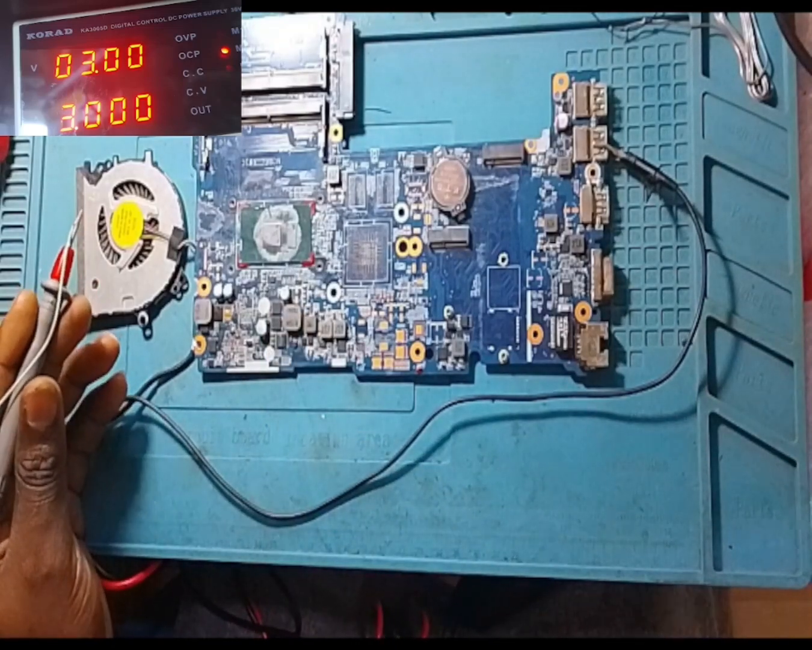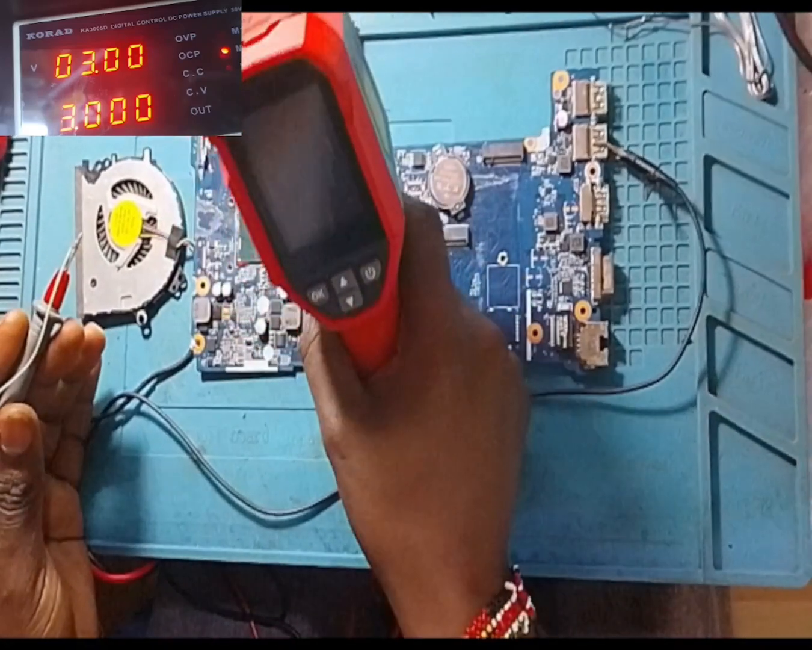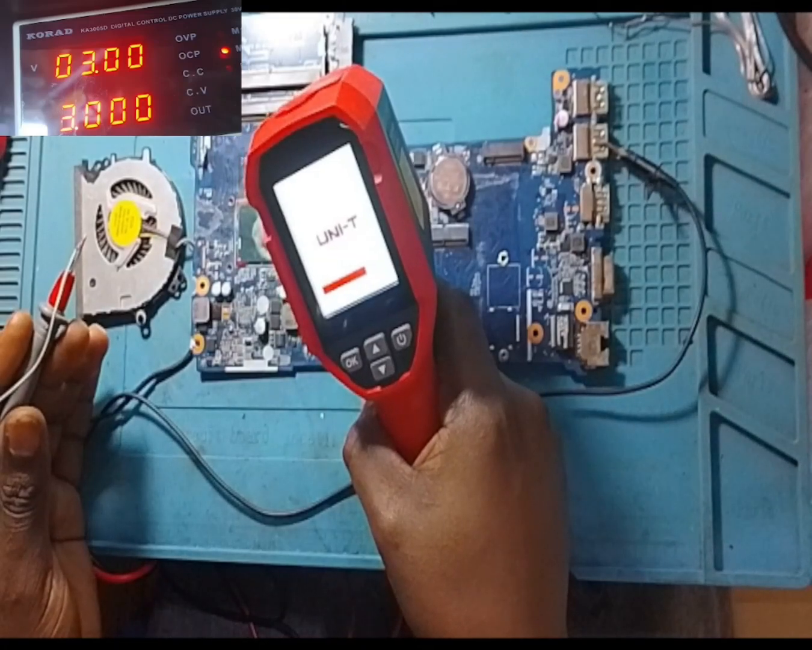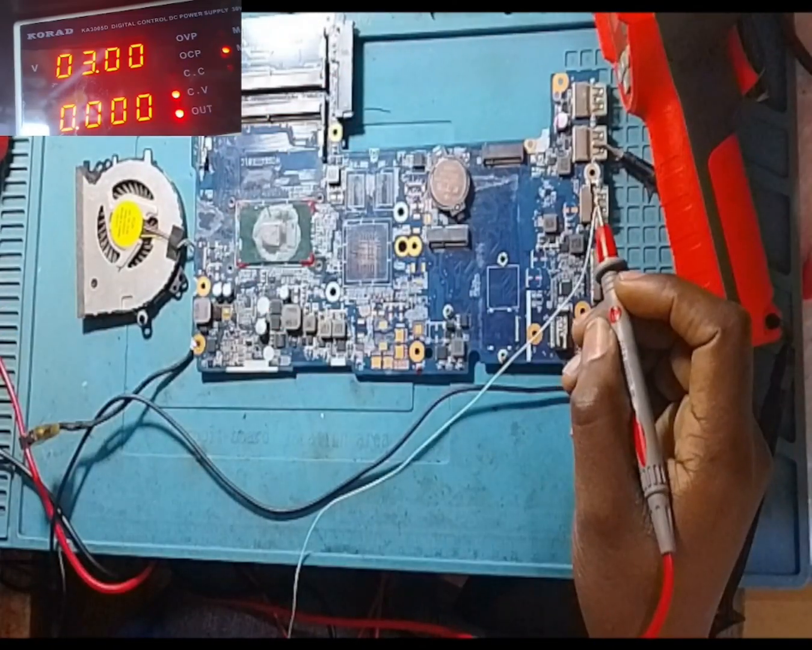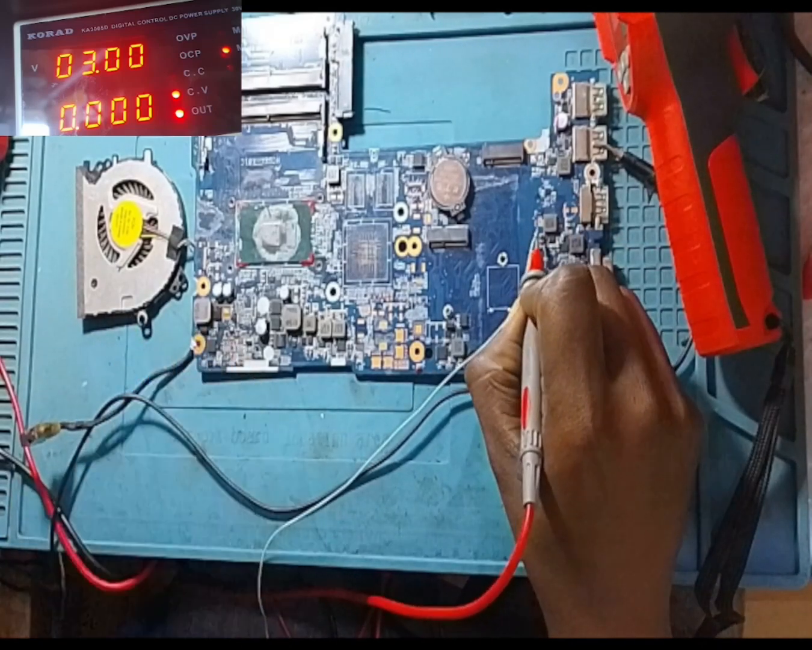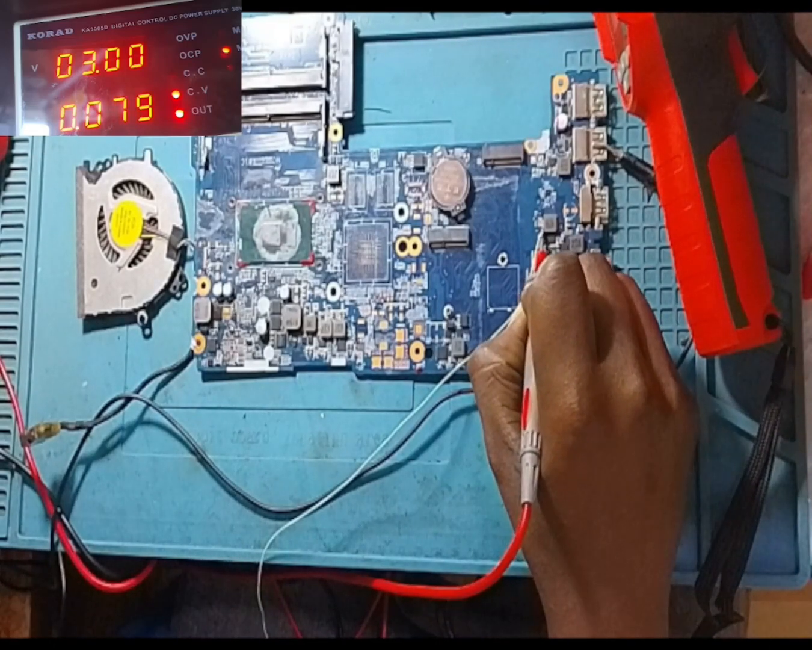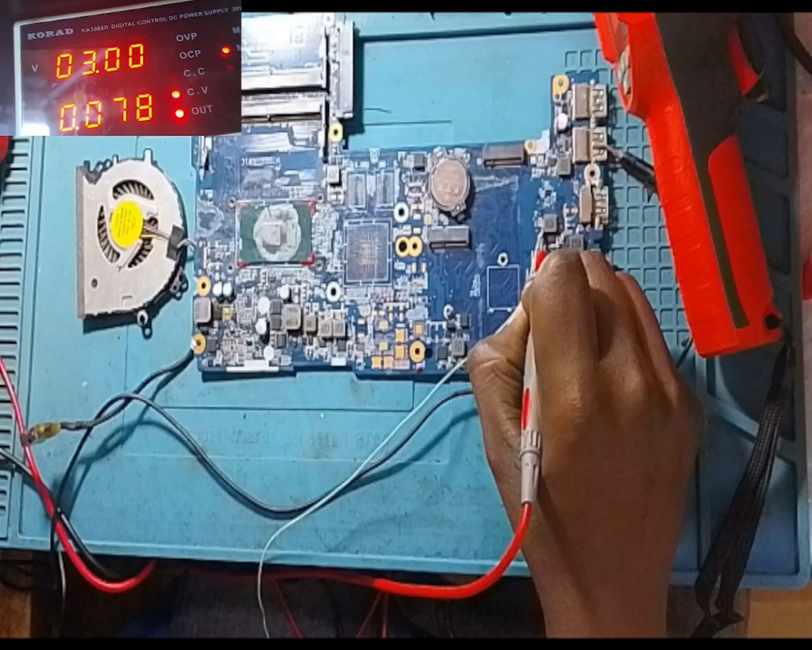So I'll be using my thermal camera. This is a thermal camera, a very powerful tool. See, that's on my power supply. If I try to inject voltage, for example on this coil, you see that the laptop is taking 0.79 milliamperes.